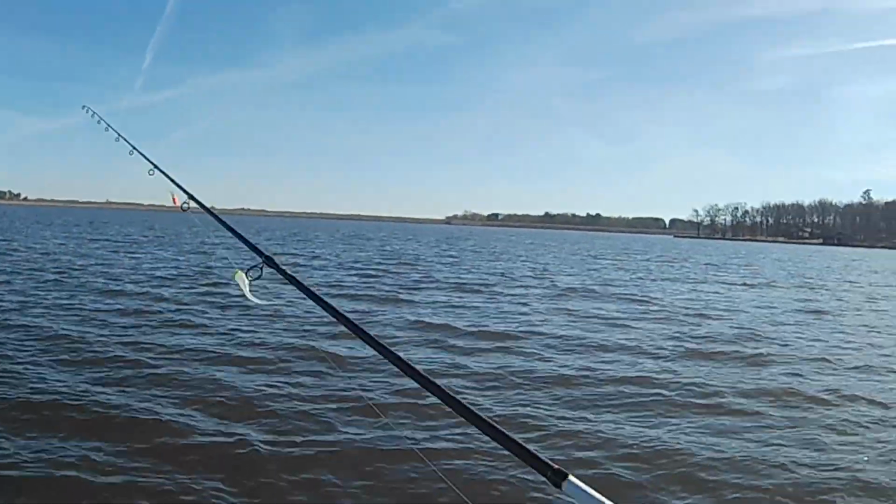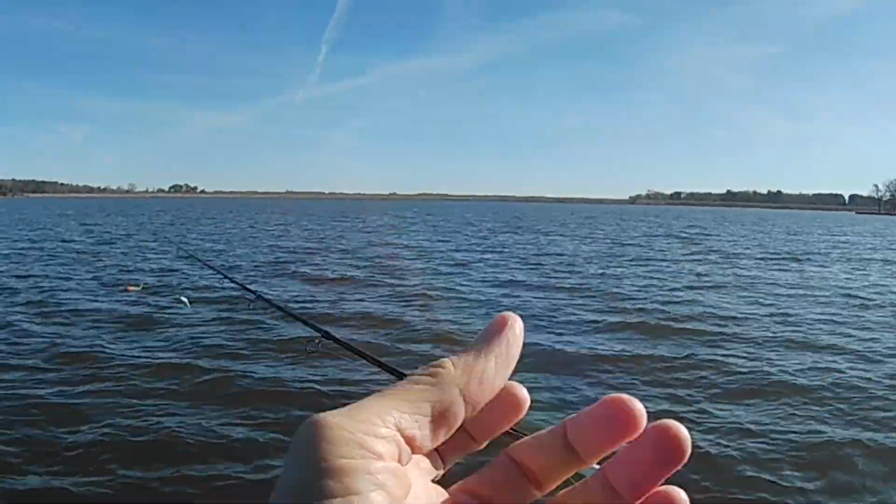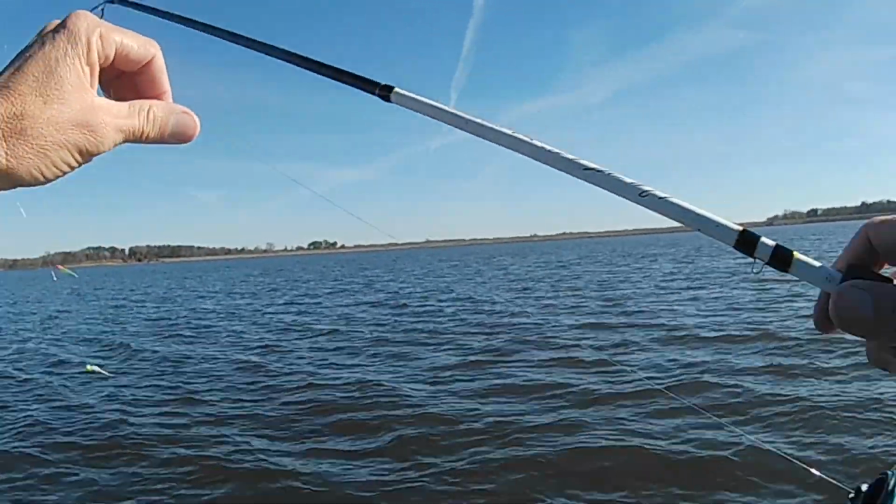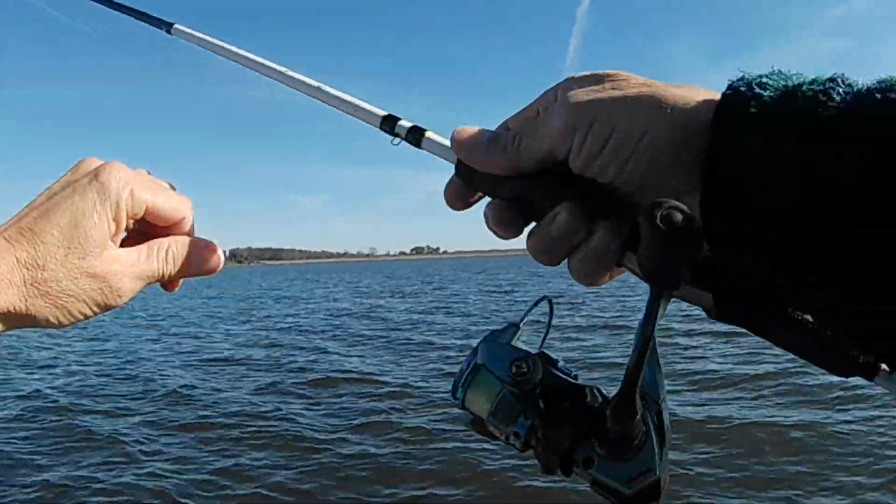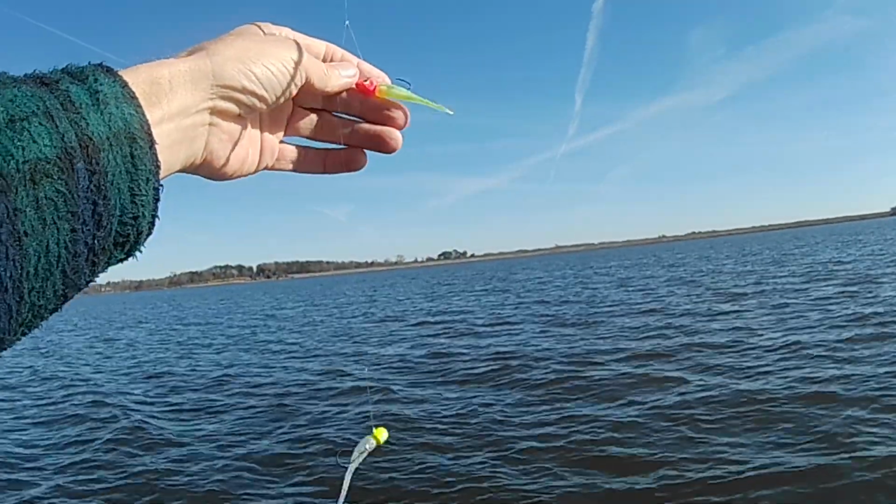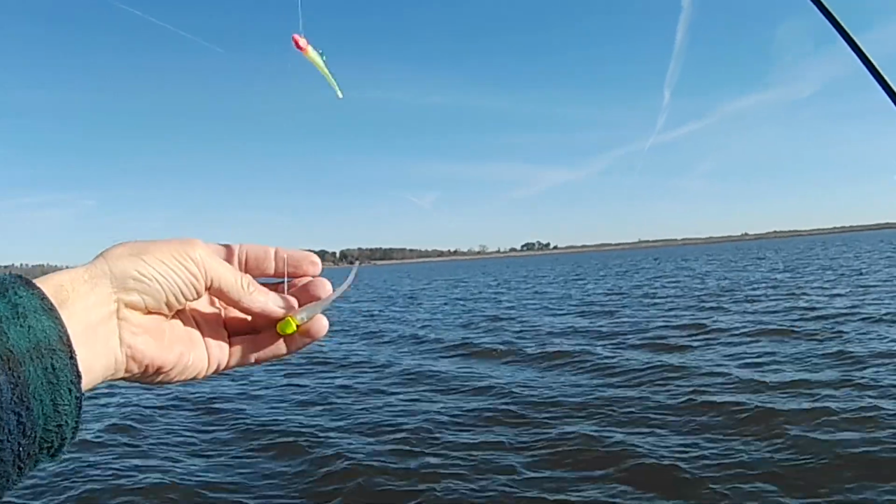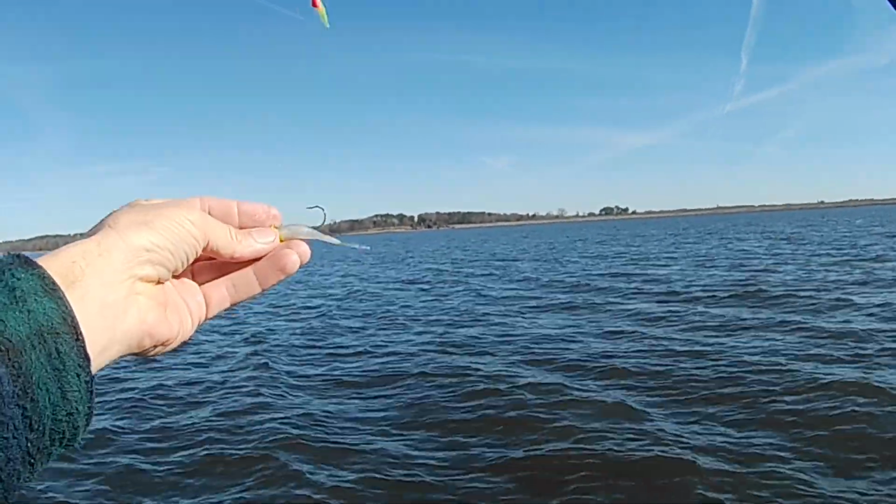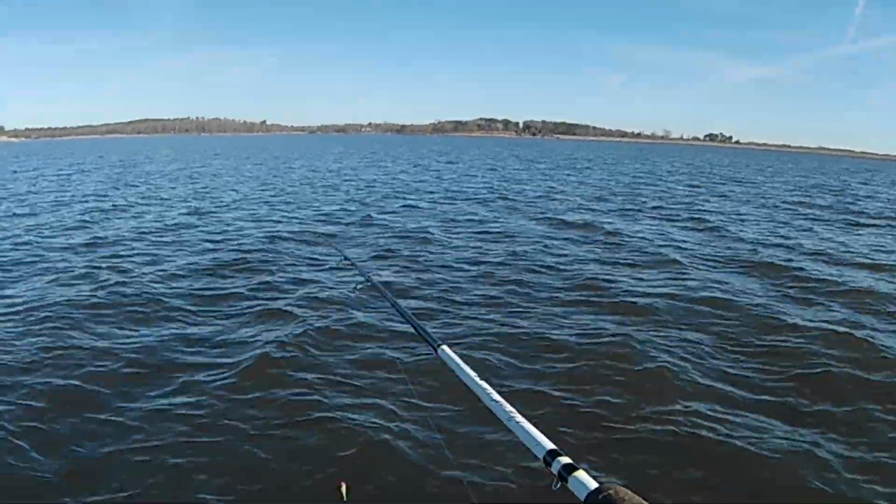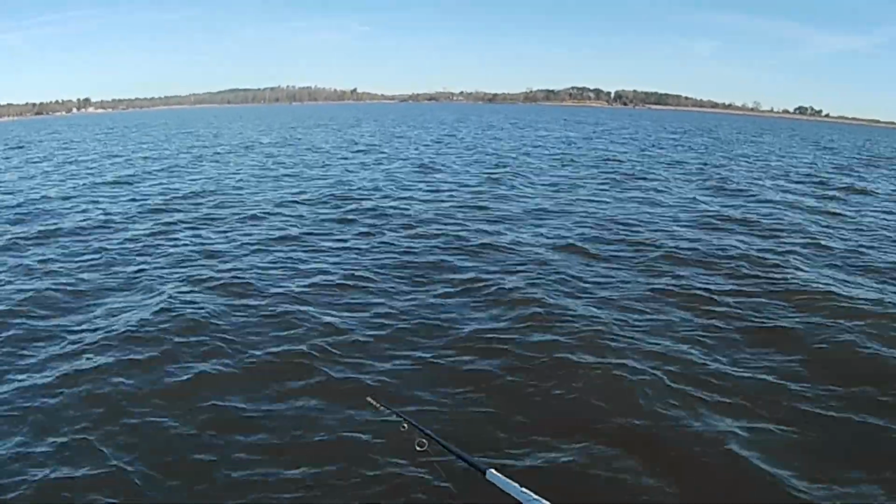Okay, let me show you what I'm gonna do here. I've got a 7-foot medium rod. I've got 6-pound monofilament line on this rod, little spinning reel. I've got a double setup here. Got 1/4 ounce jigs. Got one up here about, I'm gonna say, 10 inches or so above the other. And I'm just gonna do a slow troll on this point right here. See if I can catch a few of these crappie.